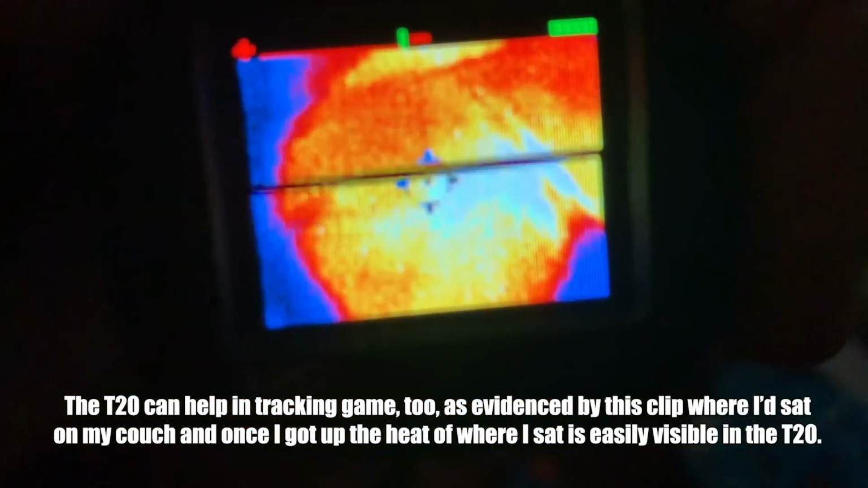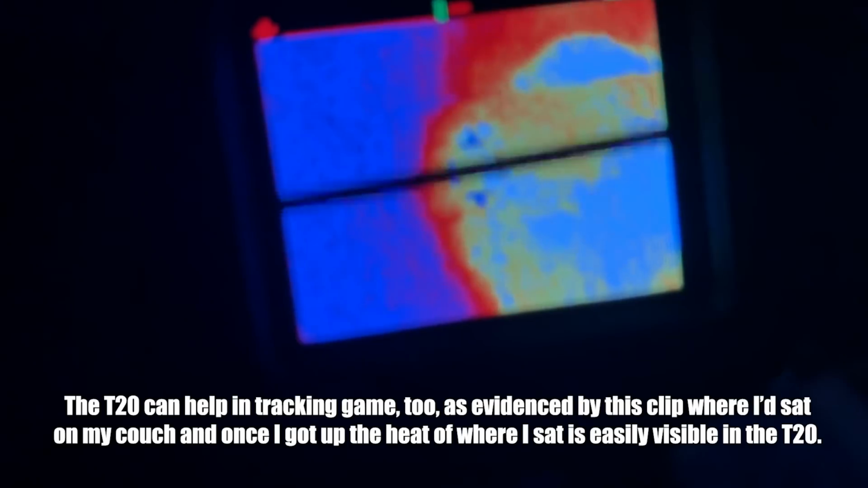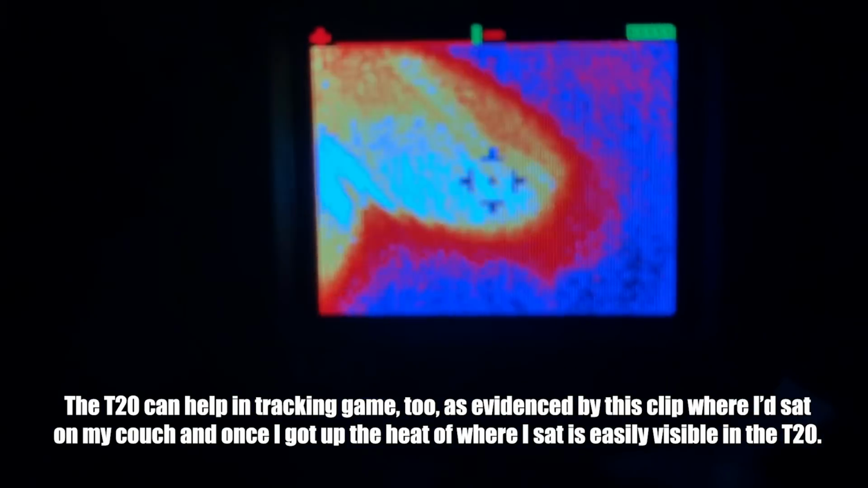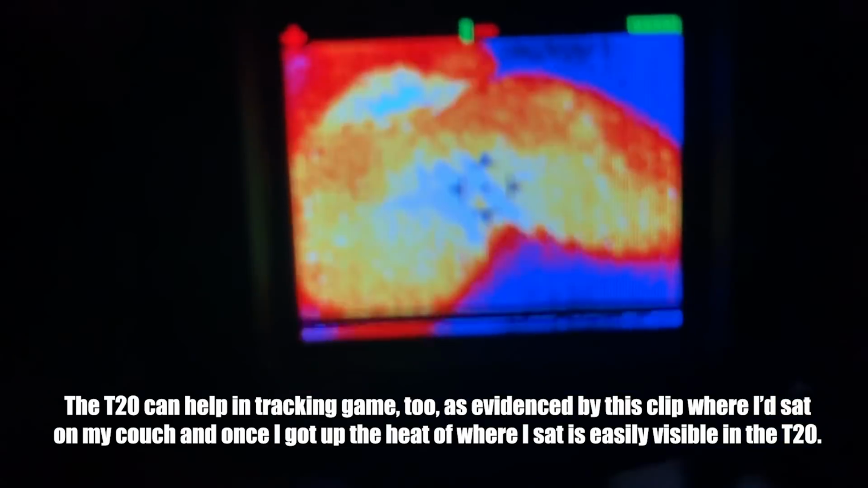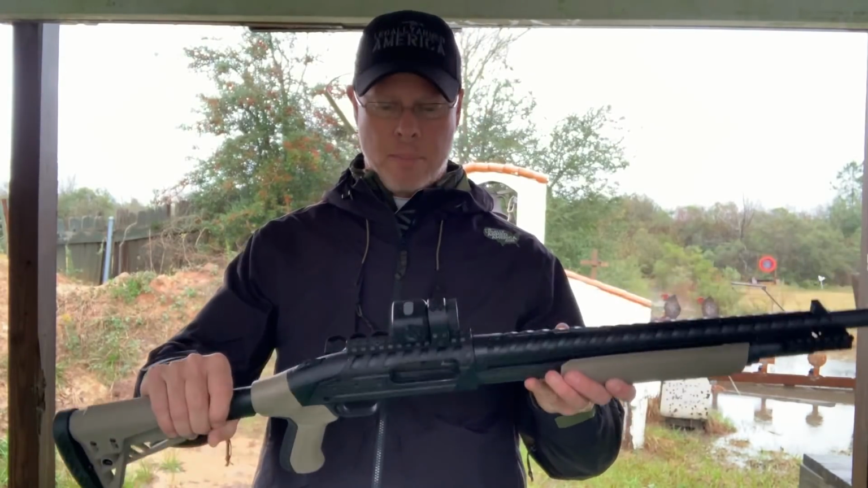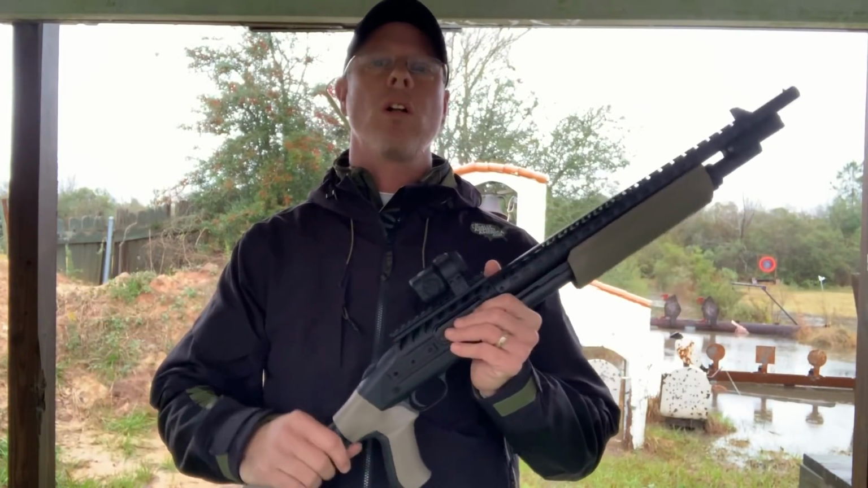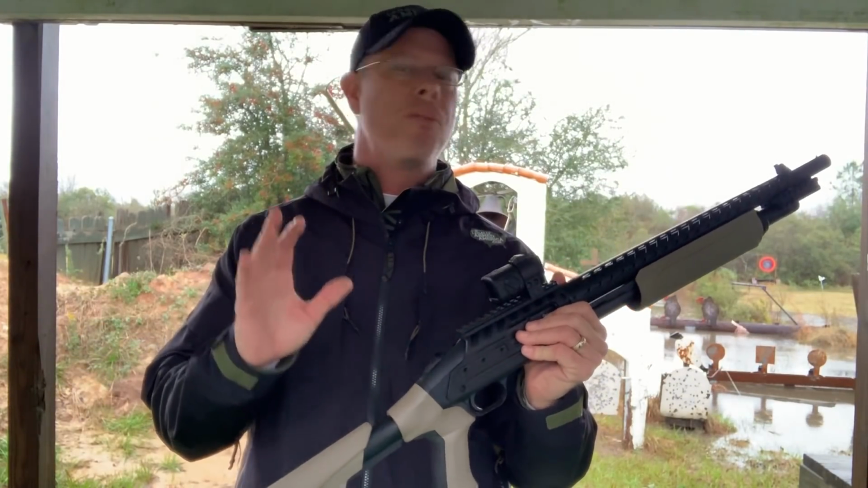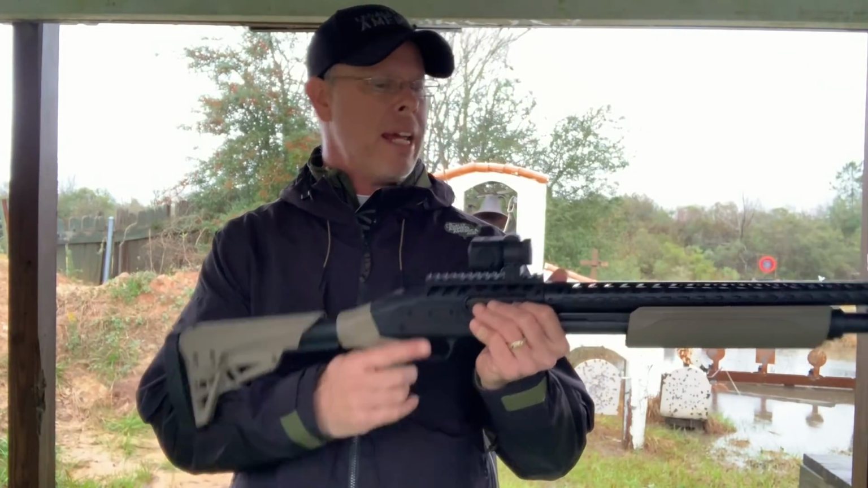Now, I have read where the reticle is centerfire cartridge safe, or you know, it's going to work with a centerfire cartridge. So let's give this thing a shot. I want to show off some of the things this Torrey Pines T20 can do. This is an awesome little unit. It mounts perfectly on here. It looks good. I don't know that you want to rely on this, and I'm speaking hopefully not out of turn here.